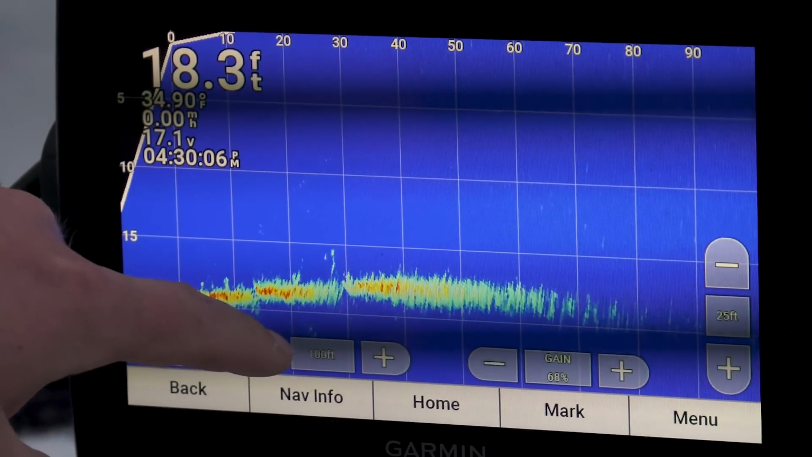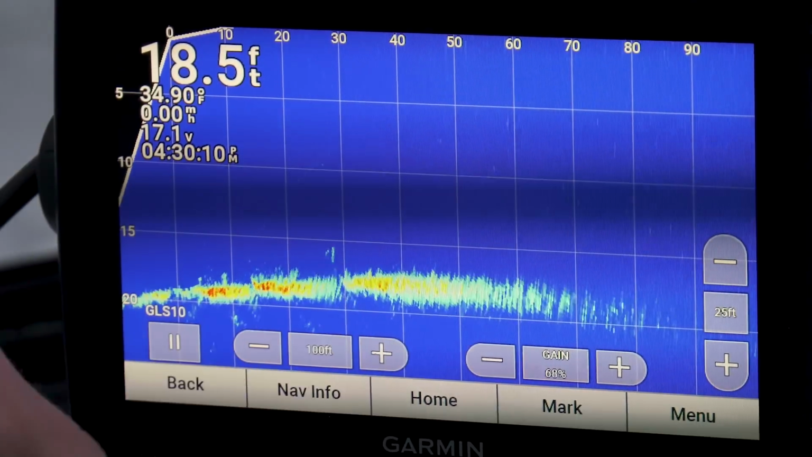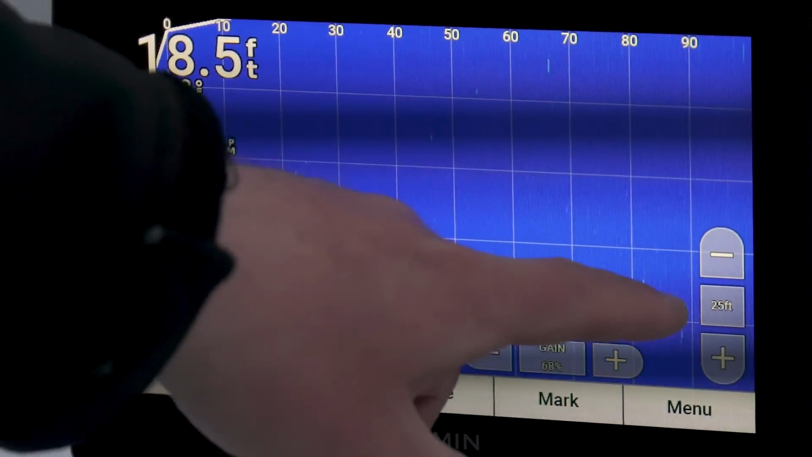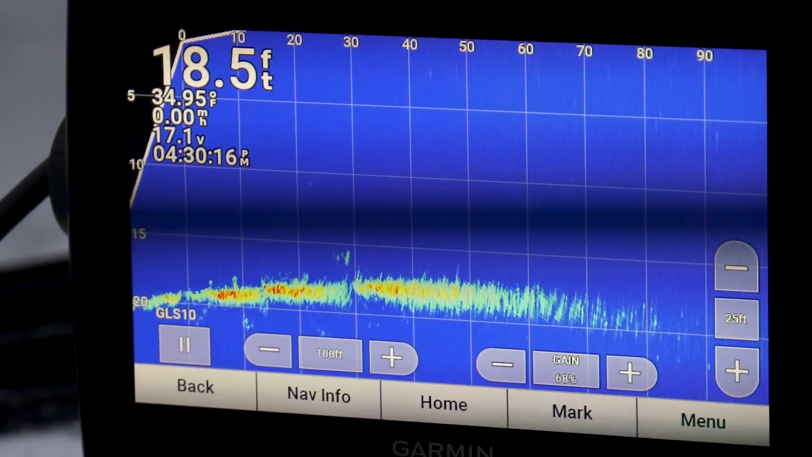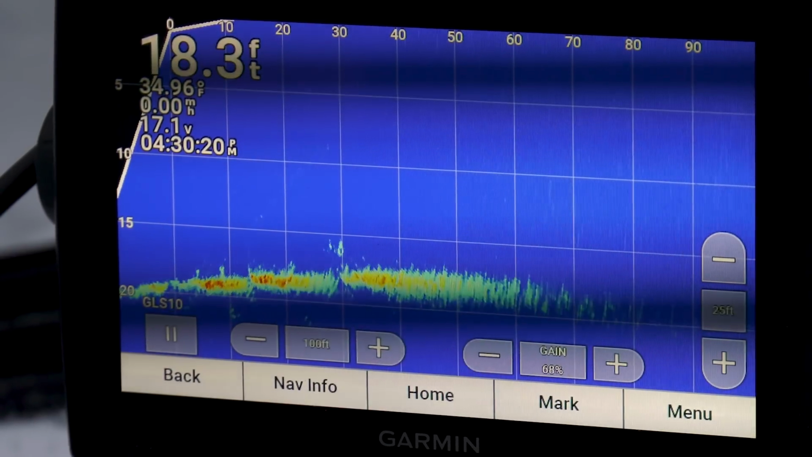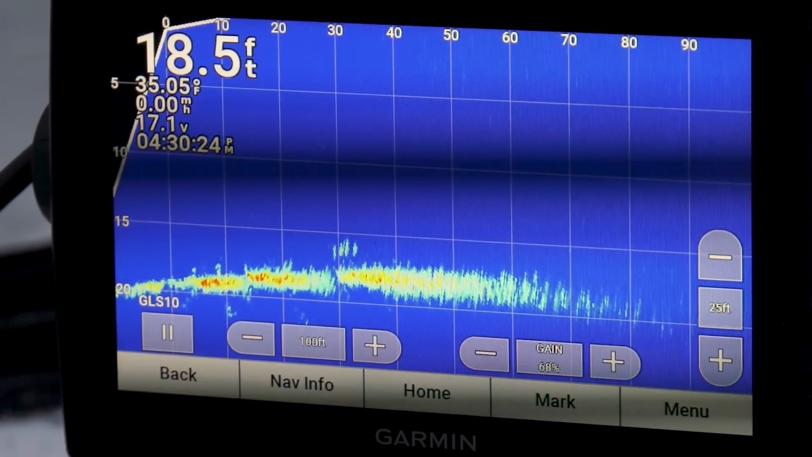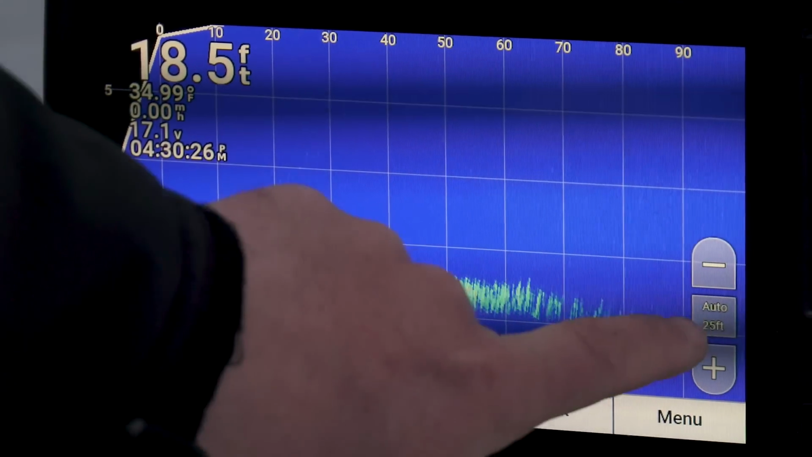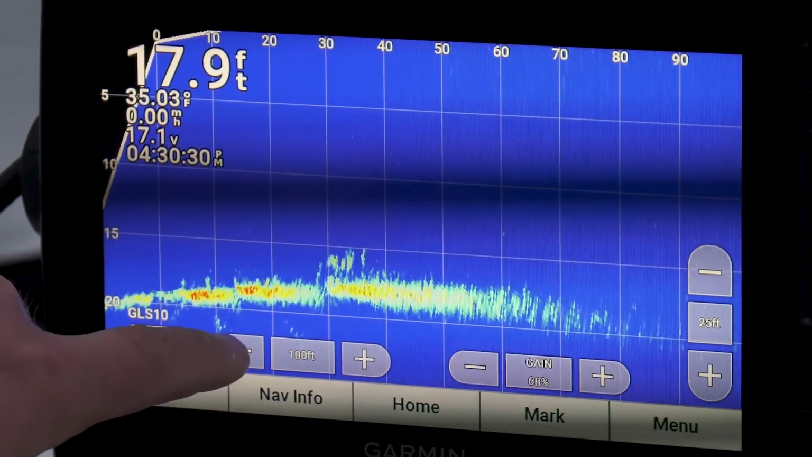So this is my range for how far I'm looking. Here's my gain, and then here's my depth range. You can see right now I'm set to 25 feet. We're in 18 feet of water. Like I said, I generally like to be 5 to even 10 feet deeper than the depth I'm in, because if I'm on a drop off, I don't want to have a big blind spot. If you are on a lot of steep drop offs, you can go to auto and it works. I just prefer manual.